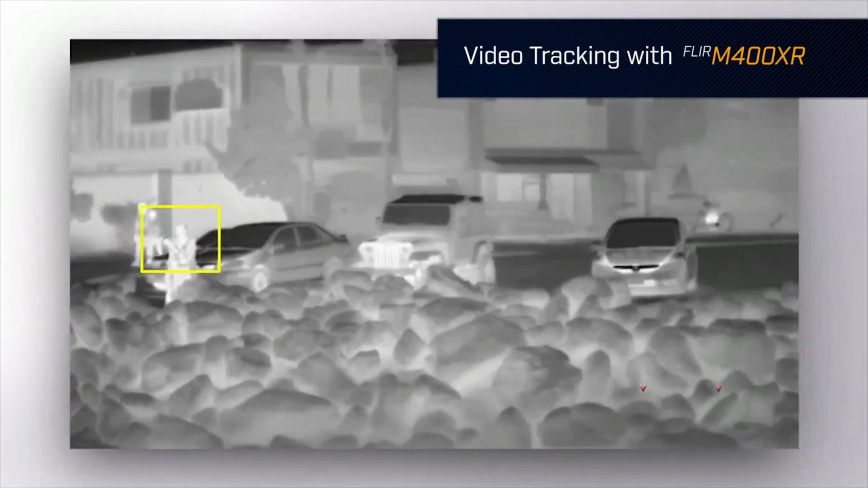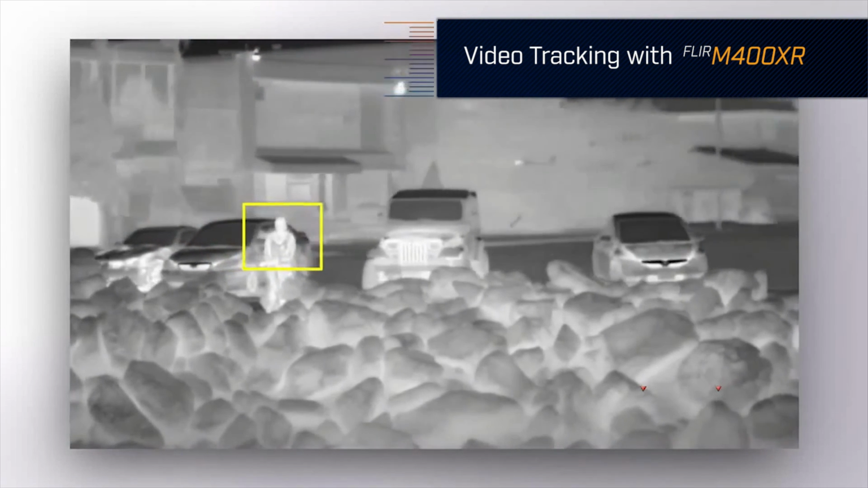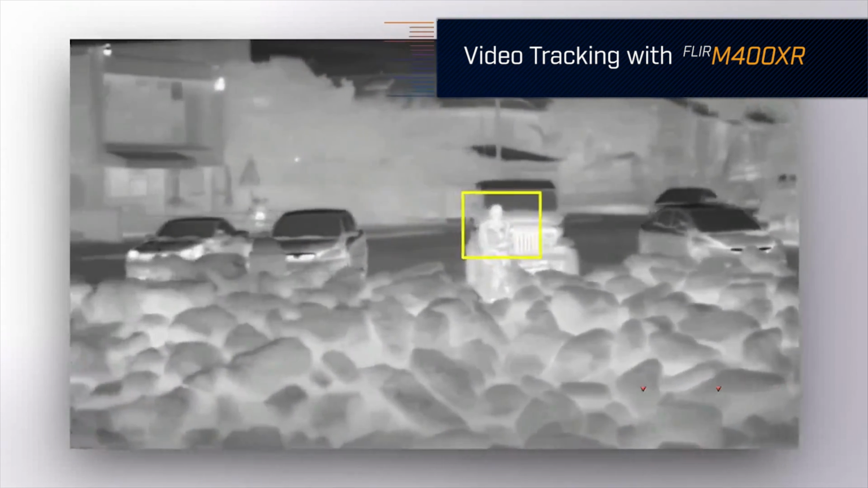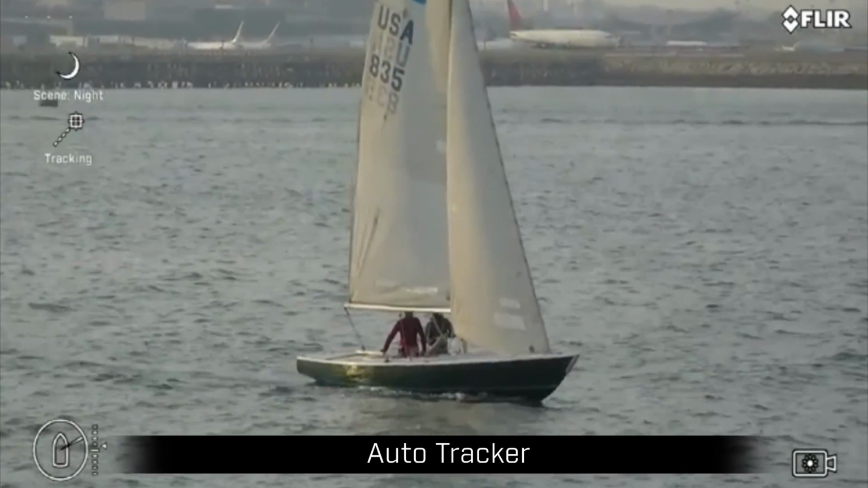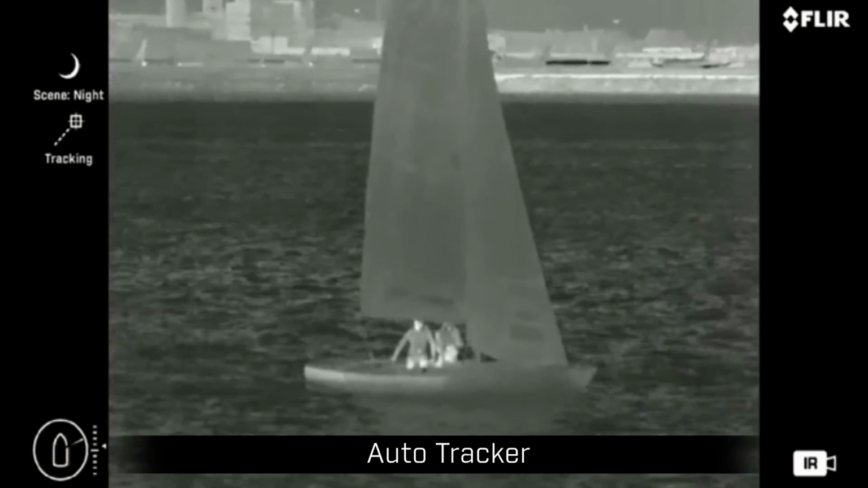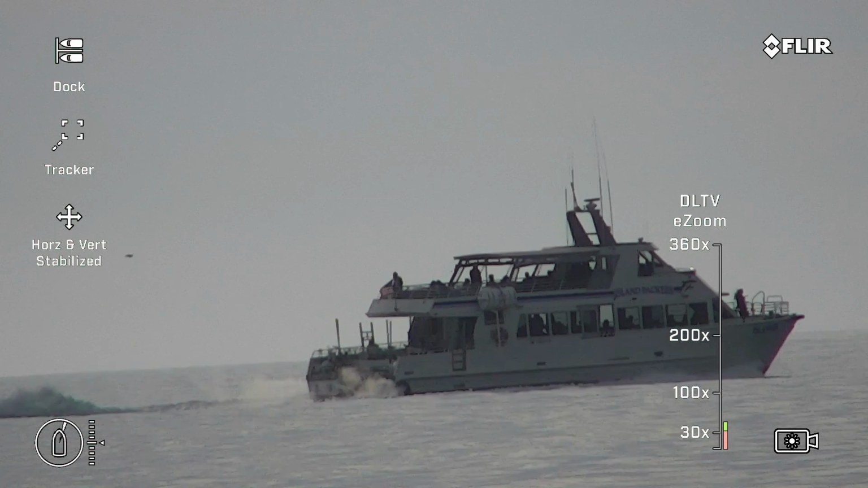Flir offers two versions of the M400 camera system, the M400 and M400 XR. The M400 XR option adds a video auto tracker that can help reduce operator workload by automatically panning and tilting the camera to follow a selected target. Once the target is in track, you can zoom in or zoom out and even change freely between visible and thermal cameras. This is an extremely useful feature for tracking fast-moving targets or targets evading pursuit.